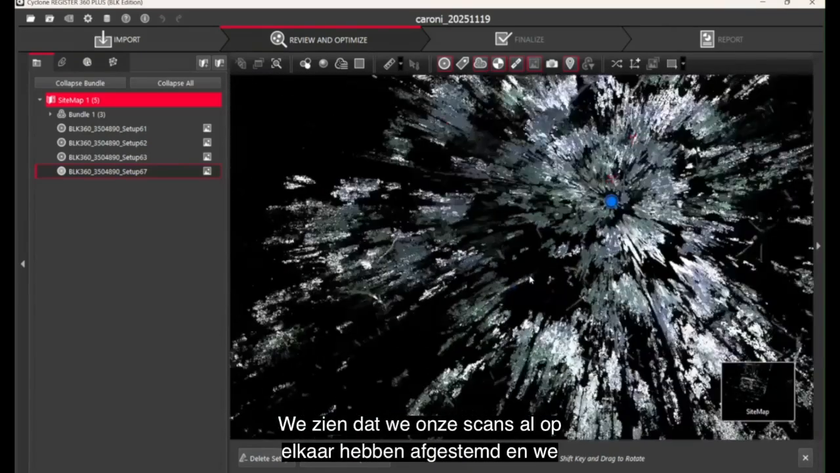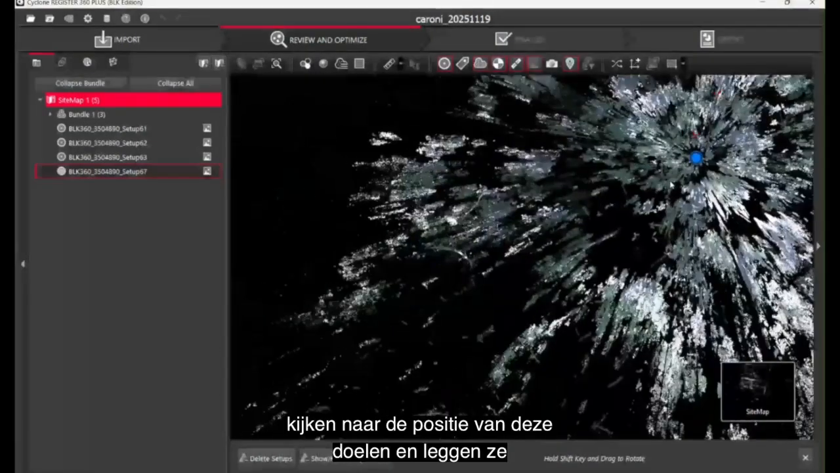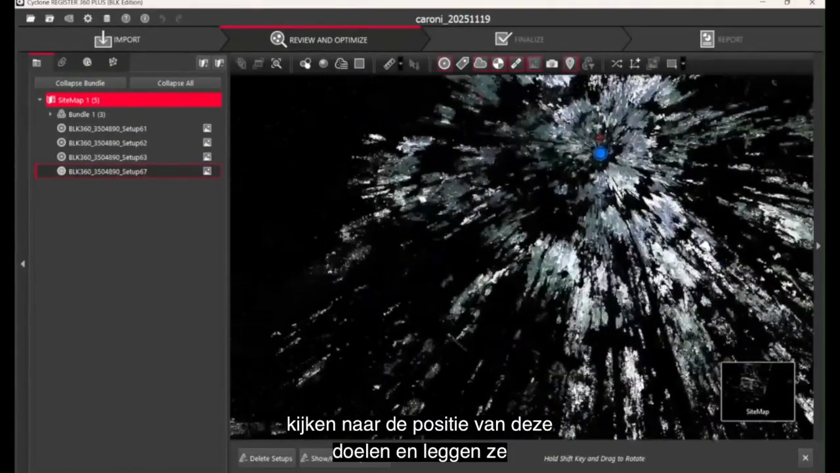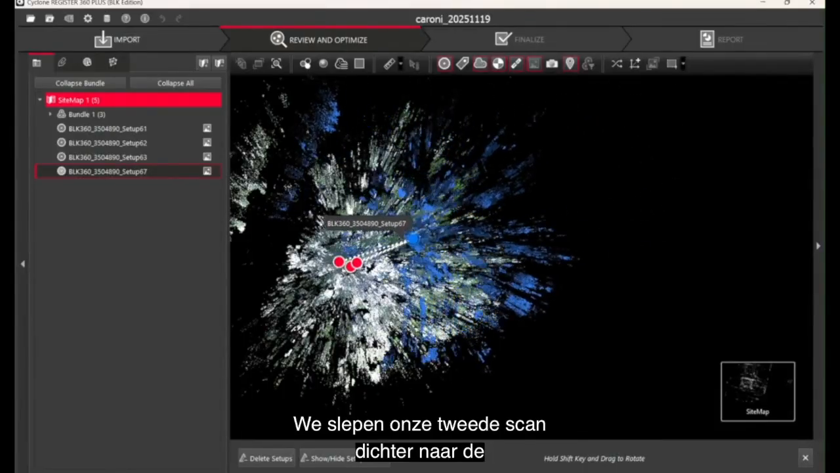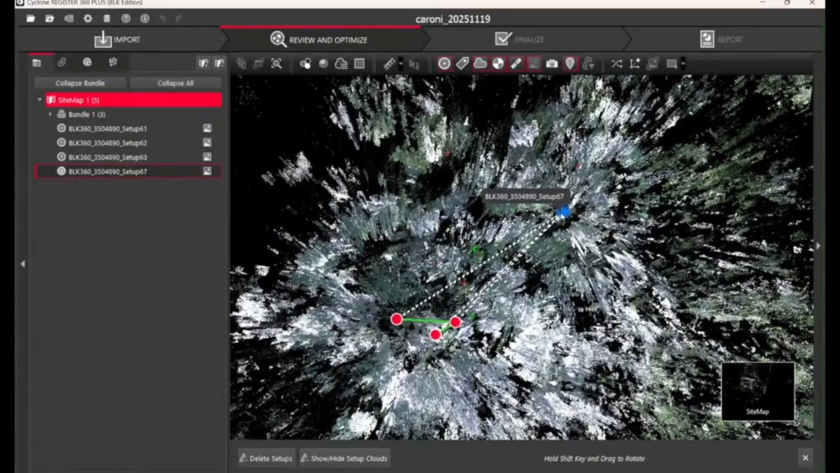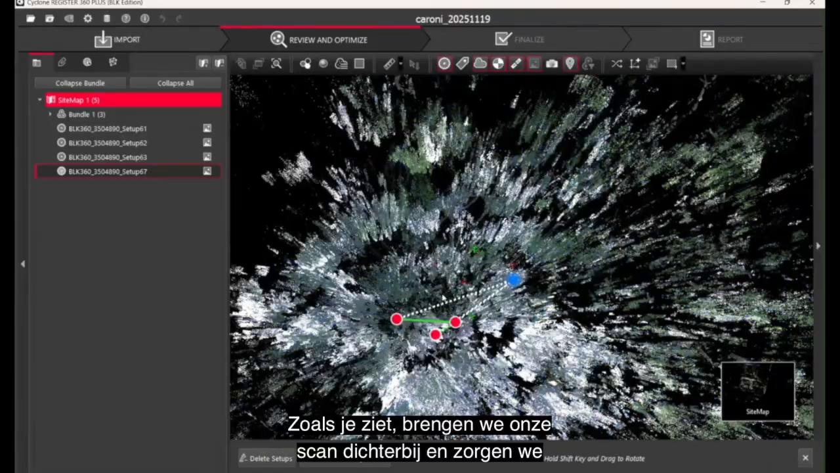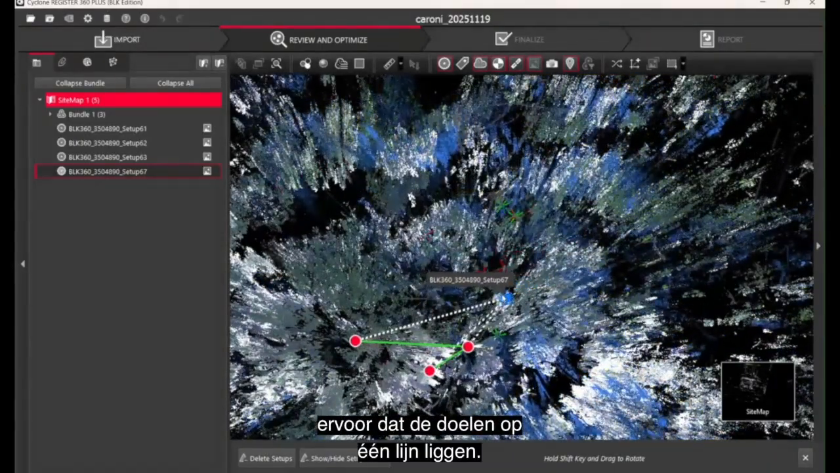So we see we've already oriented our scans together, and we'll look at the positions of these targets and overlay them. So we drag our second scan closer to our bundle of scans in the bottom left. So you see we pull our scan closer, and then we ensure that the targets line up.